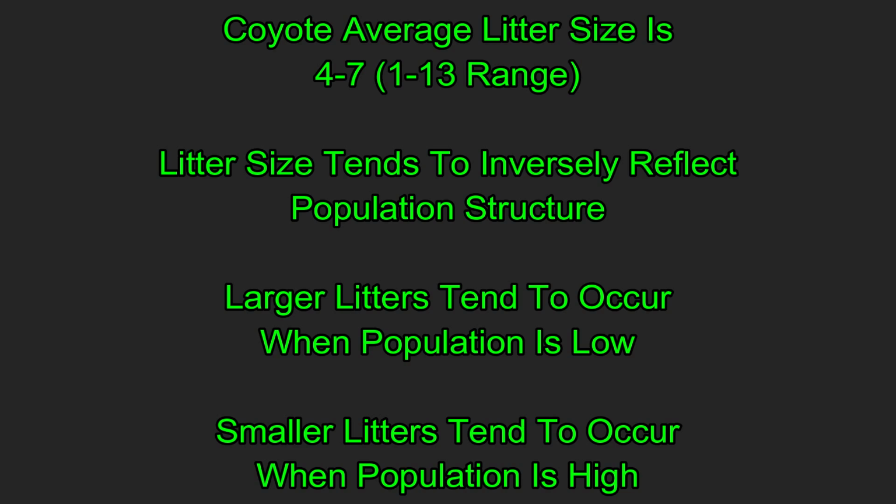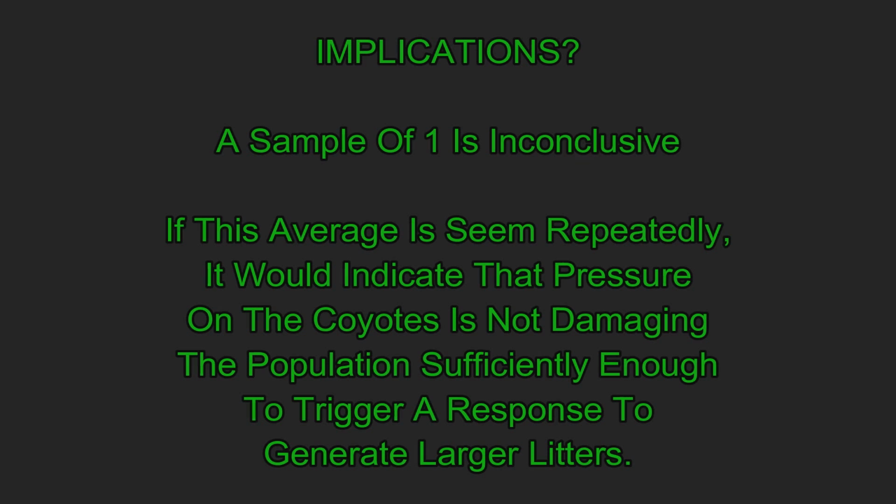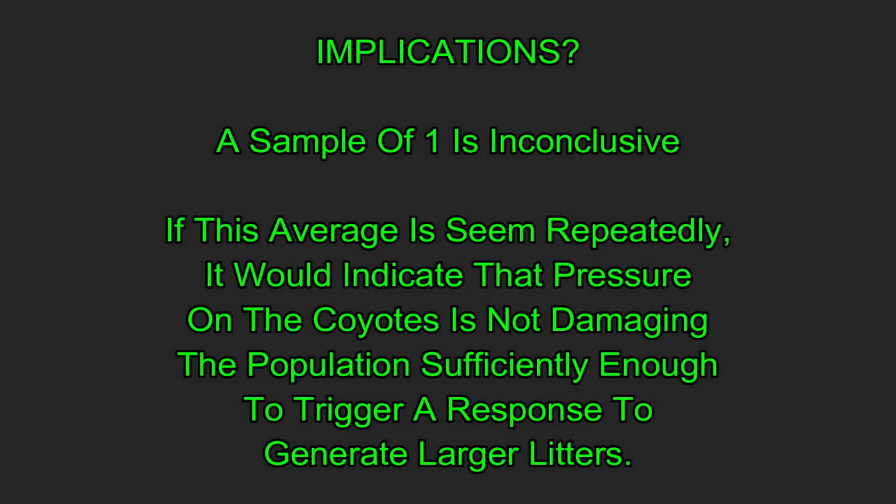If you get a lot more than that, then the population is probably going to be quite low. If you get a lot less than that, then the population is probably going to be higher. So this actually tells you something about the population if you had a sample large enough. A sample of 1 isn't going to tell you this, but if we see this multiple times, then we can probably ascertain that with average litter sizes, the pressure being put on these coyotes isn't damaging the population sufficiently enough to elicit a response of changing their litter sizes.